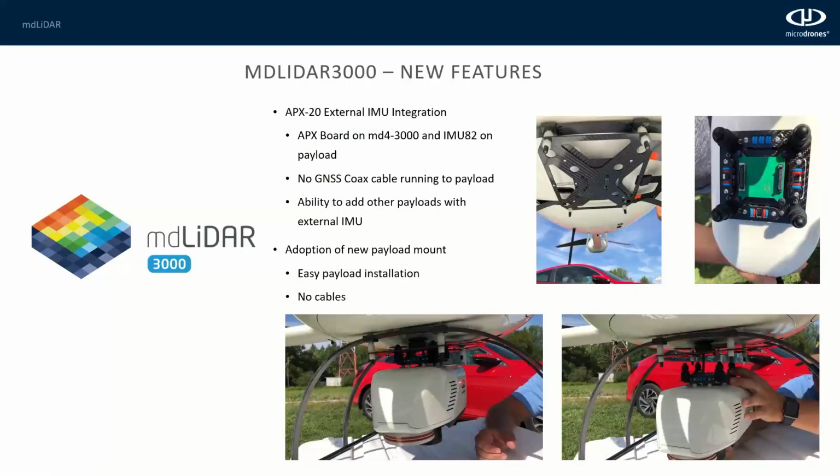The big benefit of our MD LiDAR 3000 product line is the way we actually connect the system, as well as the integration of the payload and the IMUs. So as I stated earlier, the APX20 is a dual IMU solution. Because Microdrones actually builds the drone and integrates the payload, we're actually able to separate the IMUs. So we actually put the APX20 board on the drone and the IMU82 on the back of the payload.